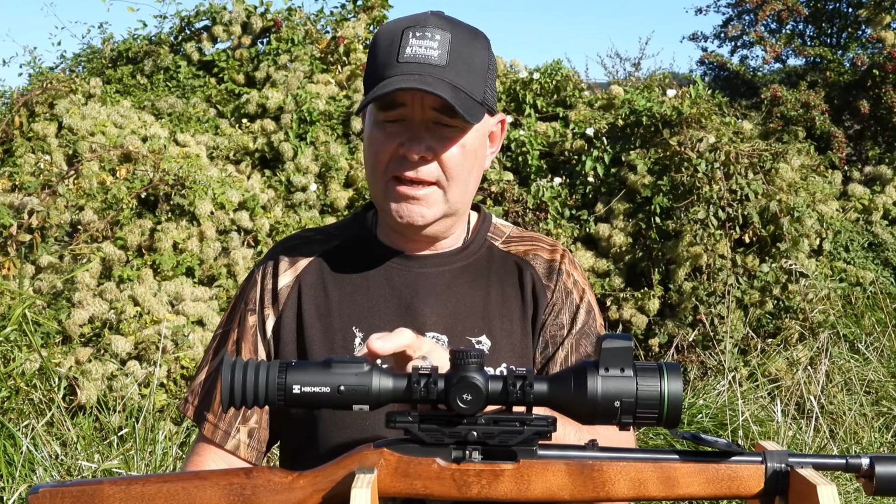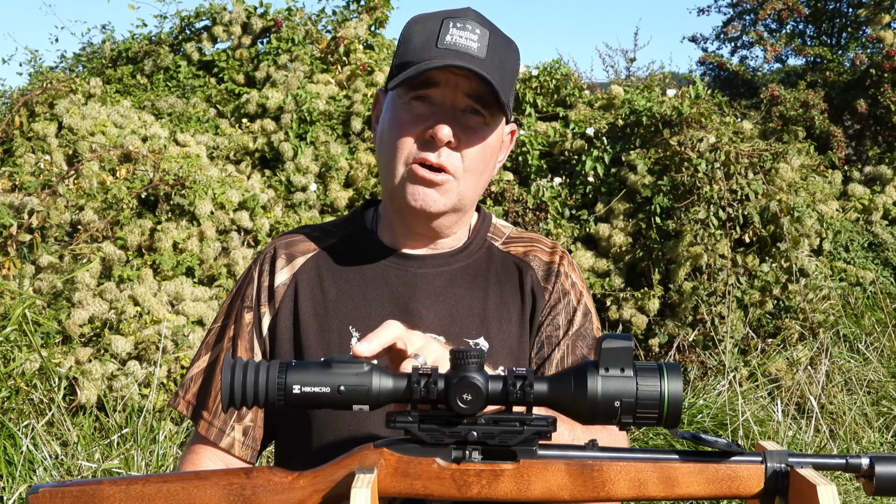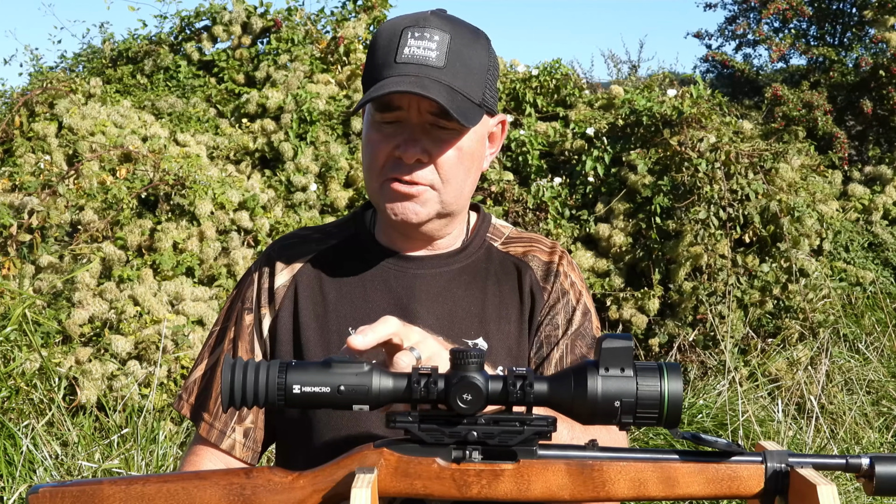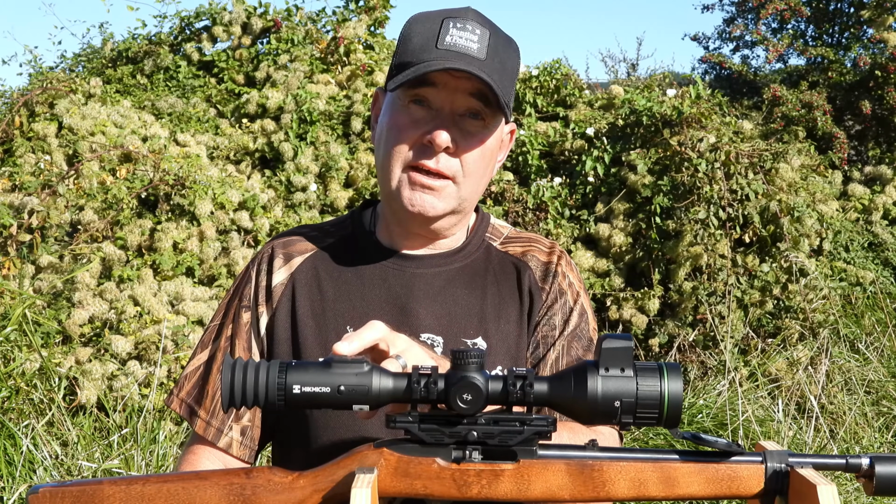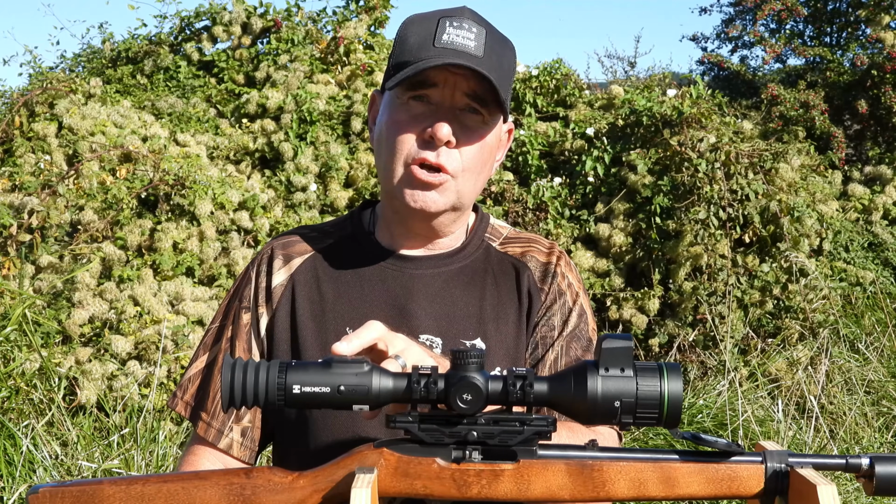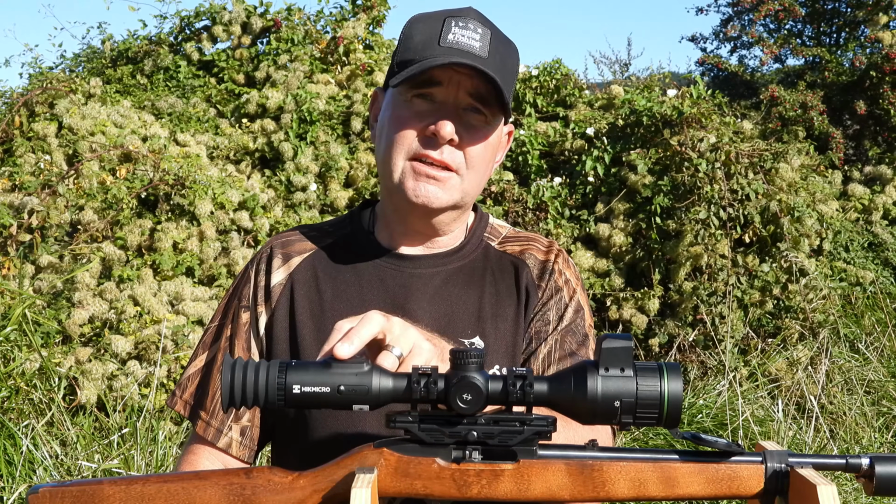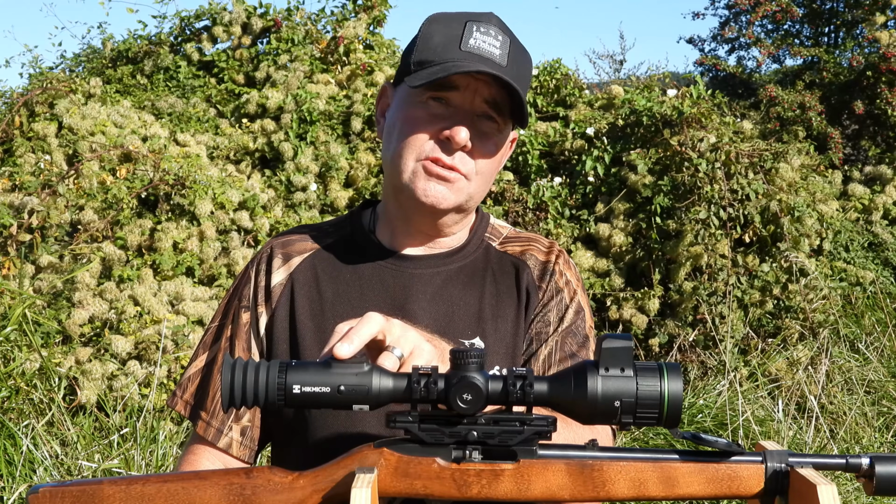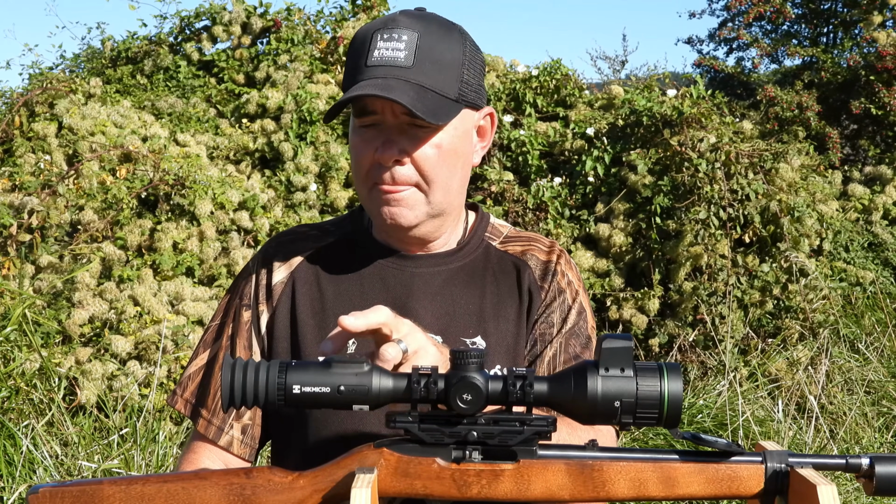Moving down the scope here, you've got a few little buttons on the top here. The first one is on and off, which is pretty self-explanatory. On this side over here you have quick capture, which takes a photo. If you do a long press it starts recording video for you, and on this side is one press and it gives you the laser rangefinder, and if you hold it down it gives you picture in picture.